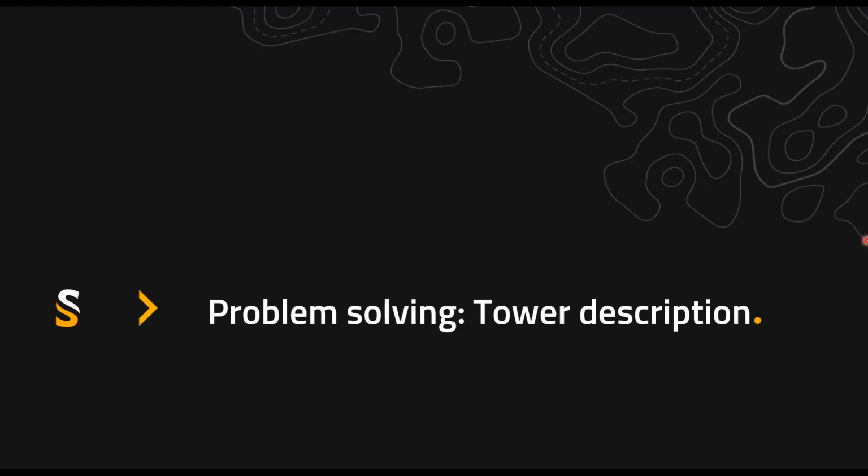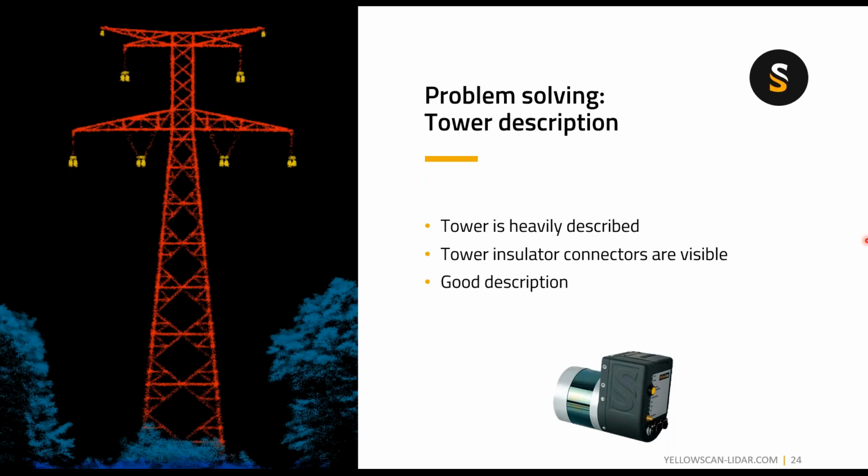Now we move on to another problem that could be the tower description. So first we start with the Surveyor Ultra. You can see that the tower is heavily described. The tower insulator connectors are visible. You can clearly see them, and it's a good description of the tower.